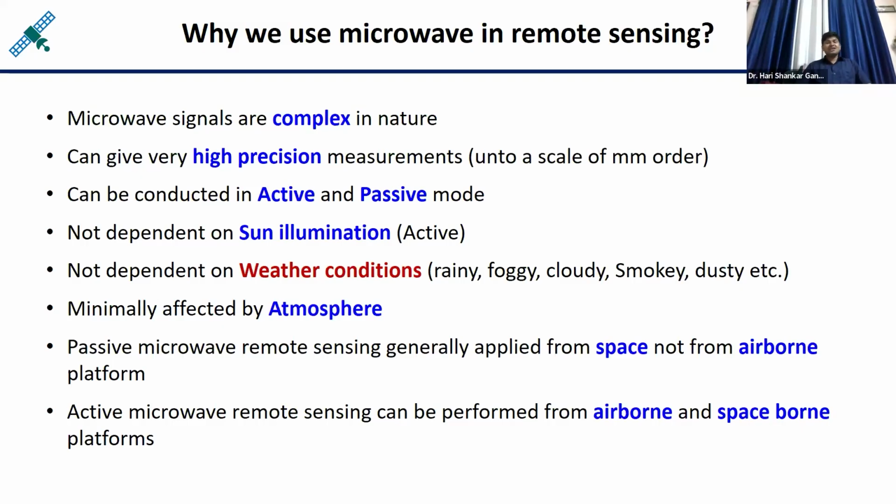It means in any kind of disaster situation in the country, optical remote sensing is not that useful. But if you use radar devices, because radar signals are not much affected by these phenomena, then during disaster situations radar remote sensing data sets can be used to understand the disaster situation. So that is another advantage.